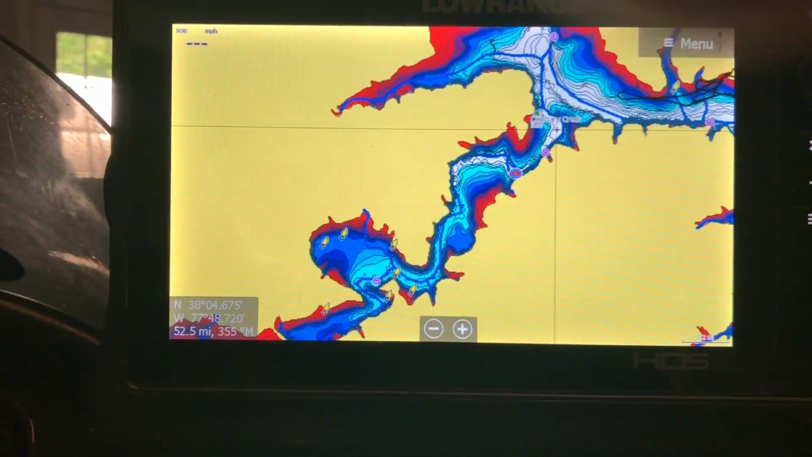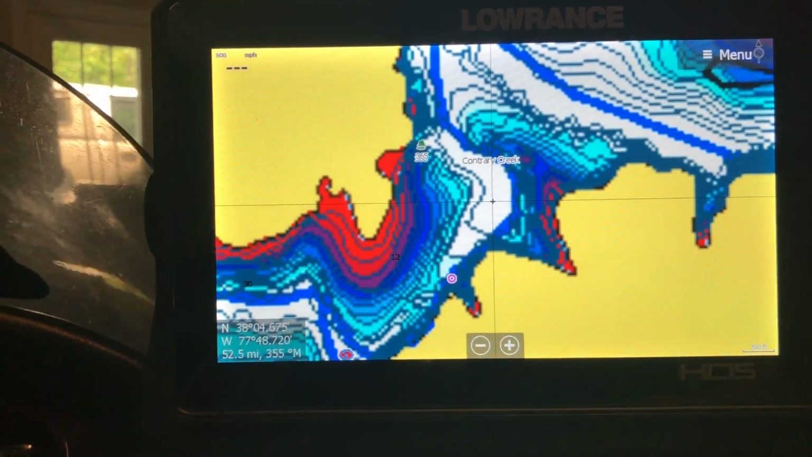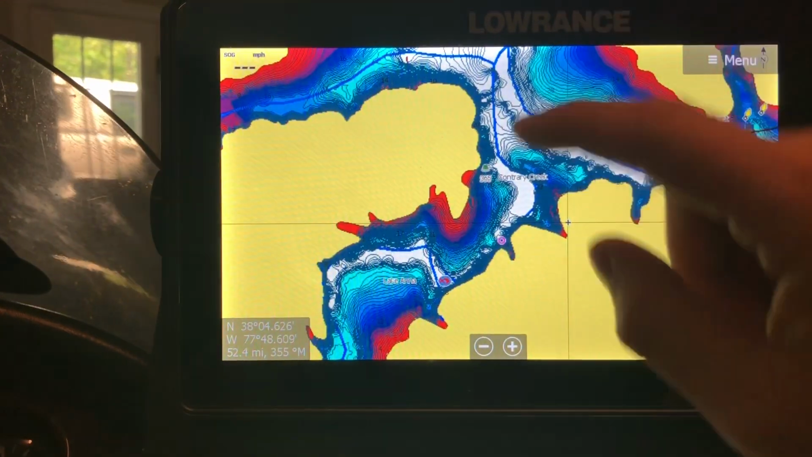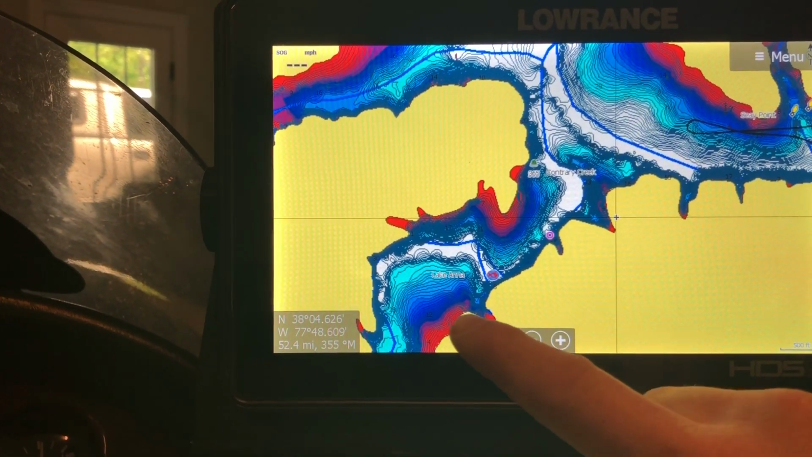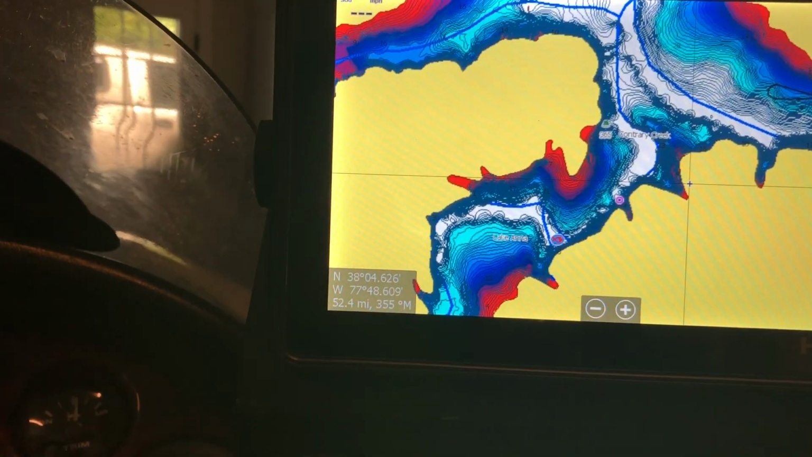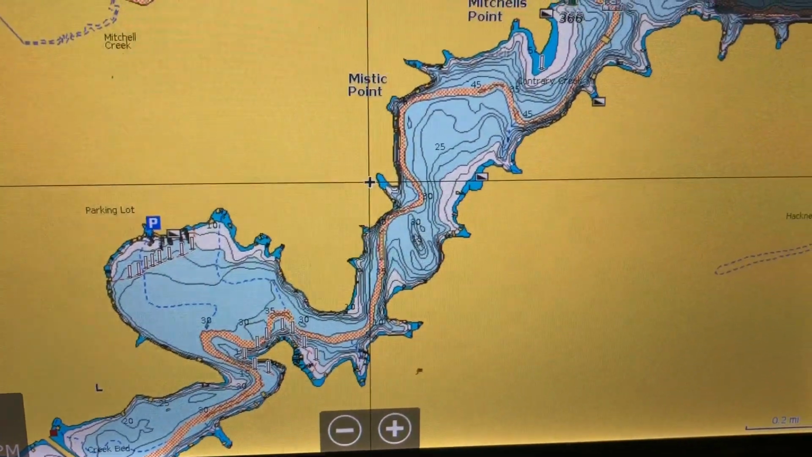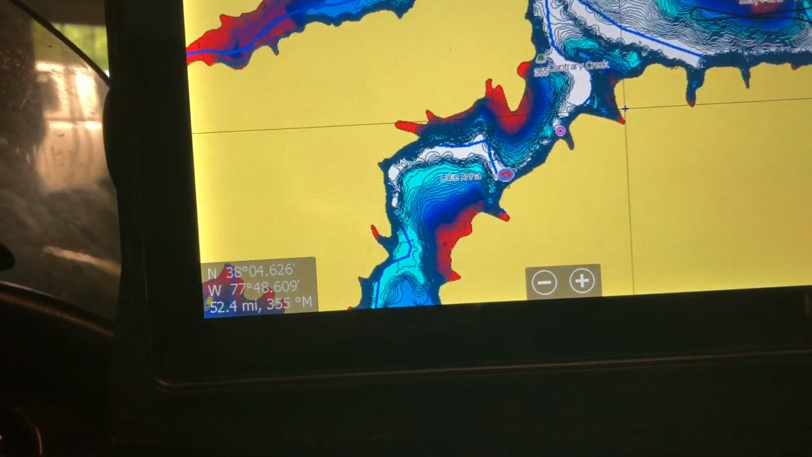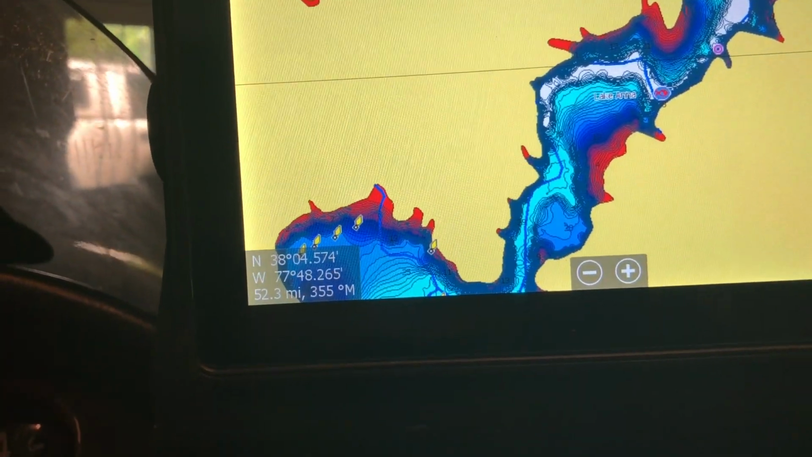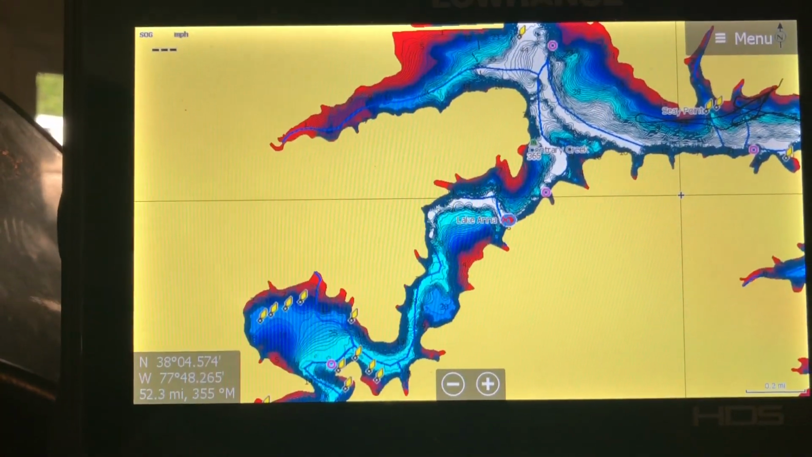So what we're gonna start with is the first advantage to the C-MAP, and that is this custom shading that I have going on. As you can see here, I have my 5 foot or less set to red, and then I have it lightening up as it gets deeper. And you can see that definite river channel there without having to have a yellow highlight like you have on the Navionics. These units are so fast that I think they've realized that they could download a high definition map directly on these. So I'm gonna go over how to set these up and how I set up mine.